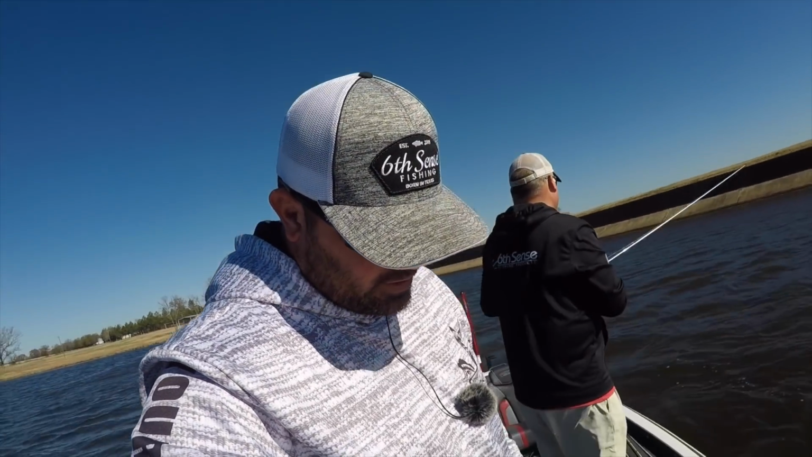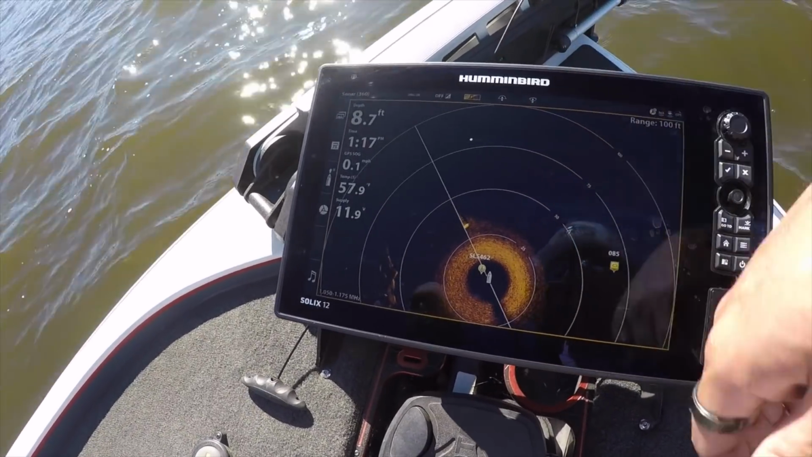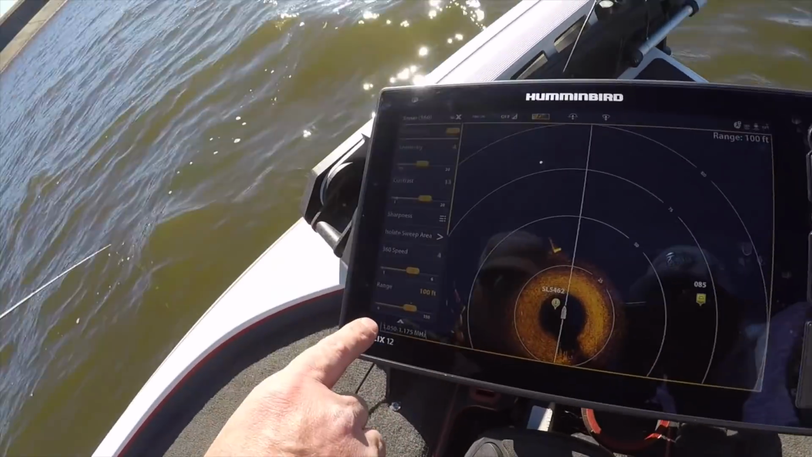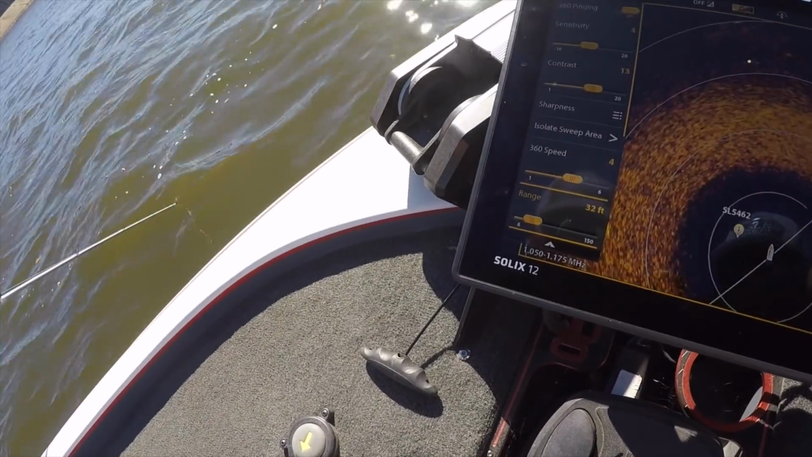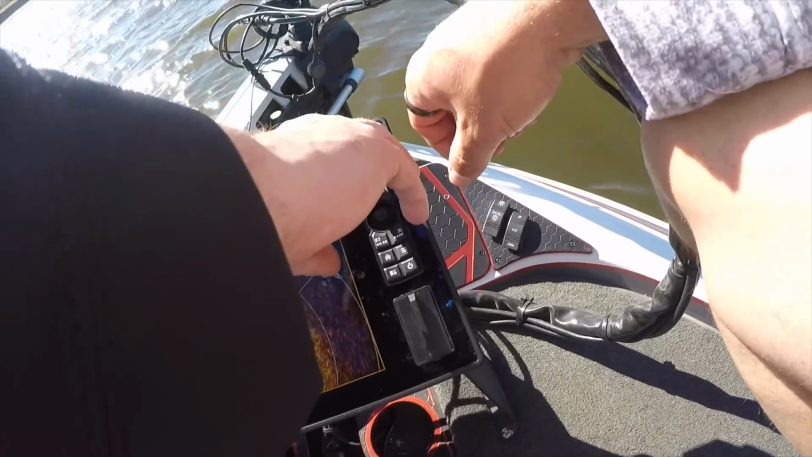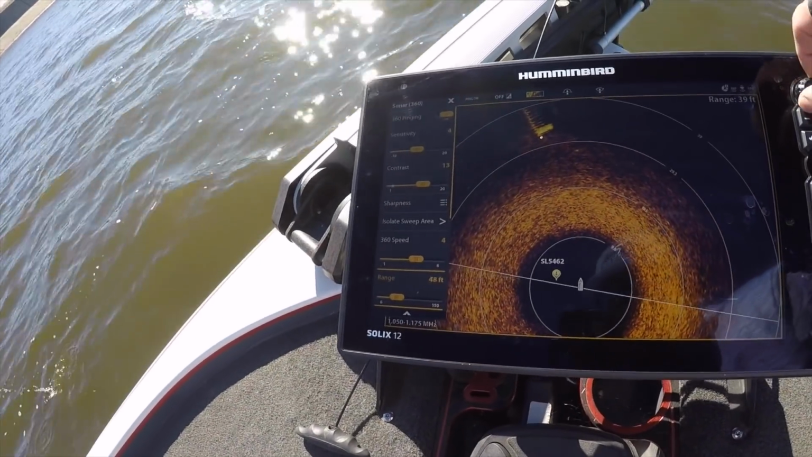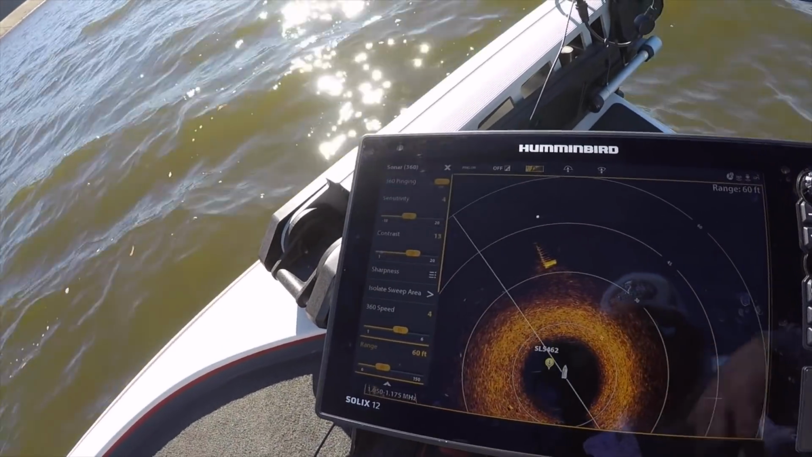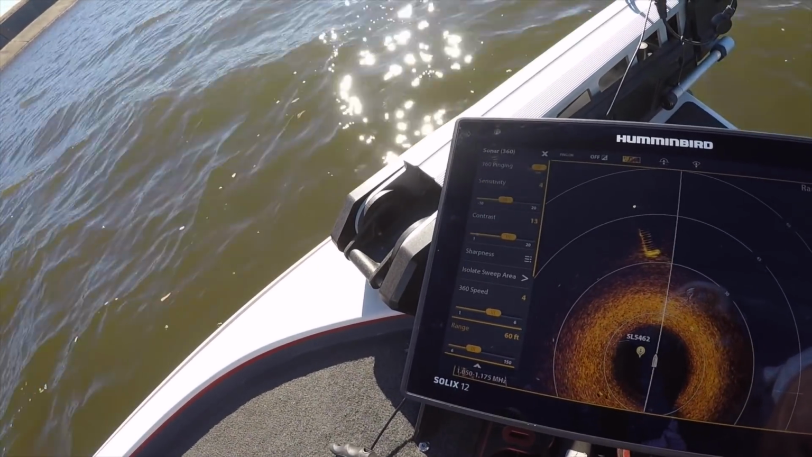Okay. Do you mind if I zoom in on the distance of it a little bit? You bet. How do I get it to where I'm only seeing, say, 75 feet? You'll go to this same button, the Hummingbird button, and then where it says range, you'll just tap that, and then you can use your little deal over here to come down to however you want. Let's go to 60 feet. But that also changes your contrast and sensitivity. So the more zoomed in you get, you got to adjust those.